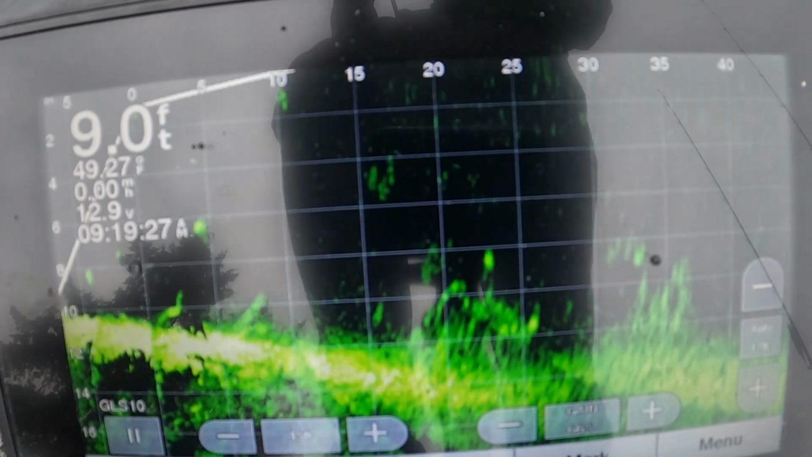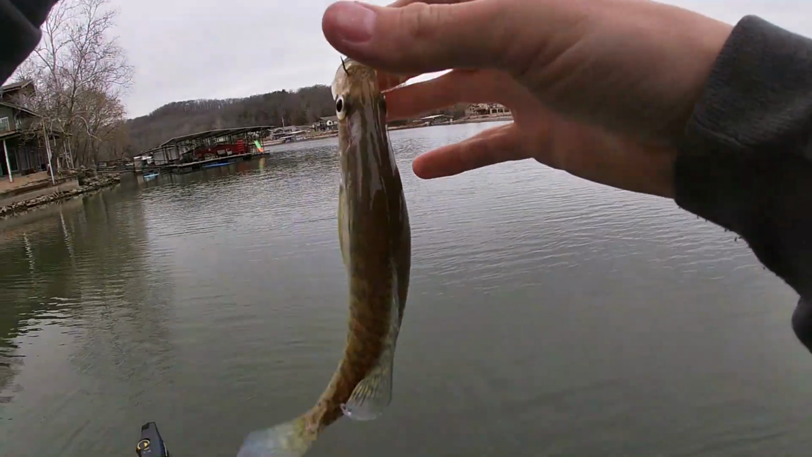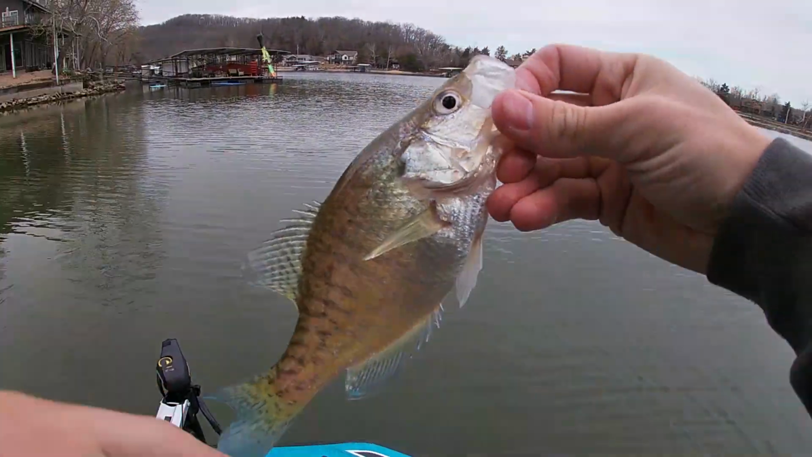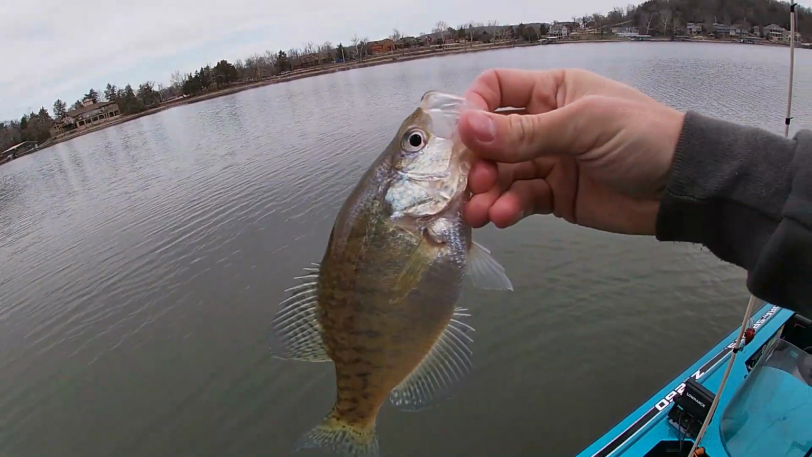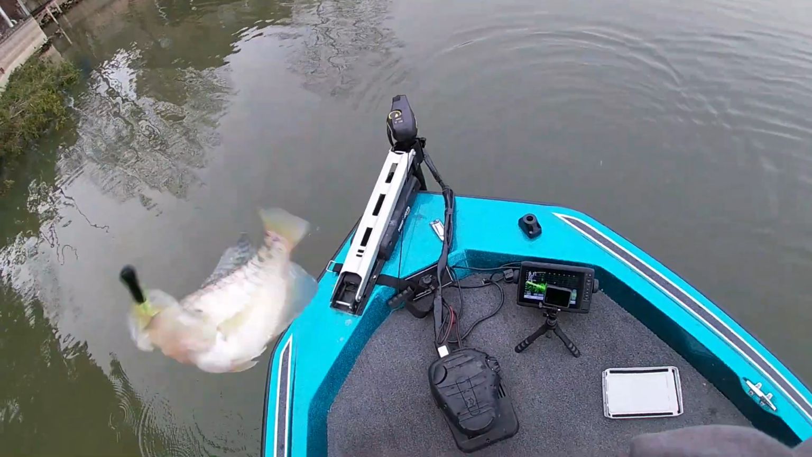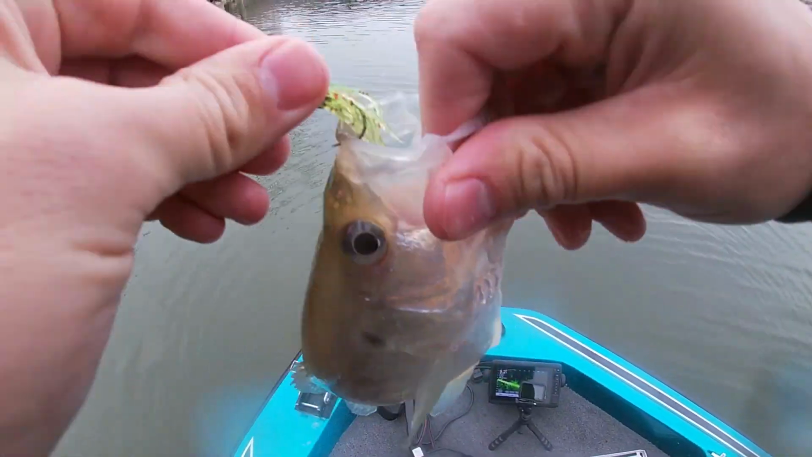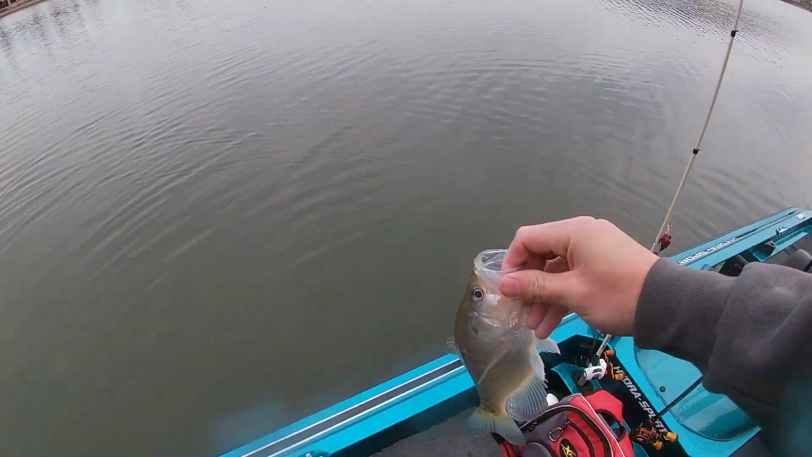Got him. Here we go. Right on the top of the lip there, that's the one you guys just saw come up and eat. Not a very big crappie, but we are finding them. Got that one right there. Saw him pop up out of the pile for it. Rocket right up for that thing. Another nice one.